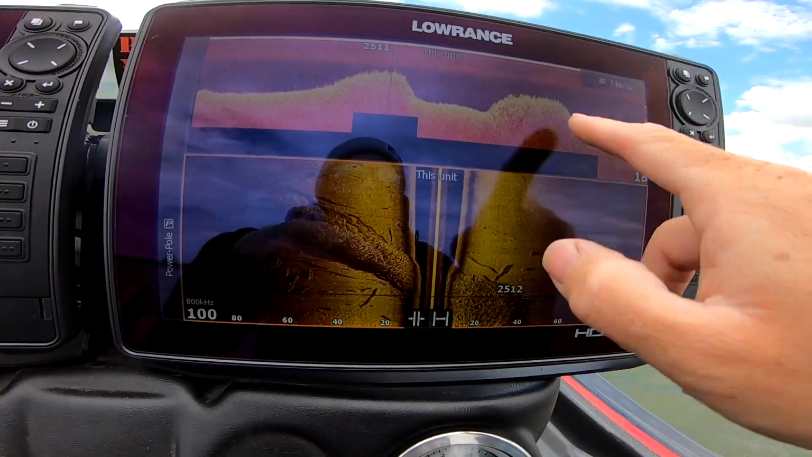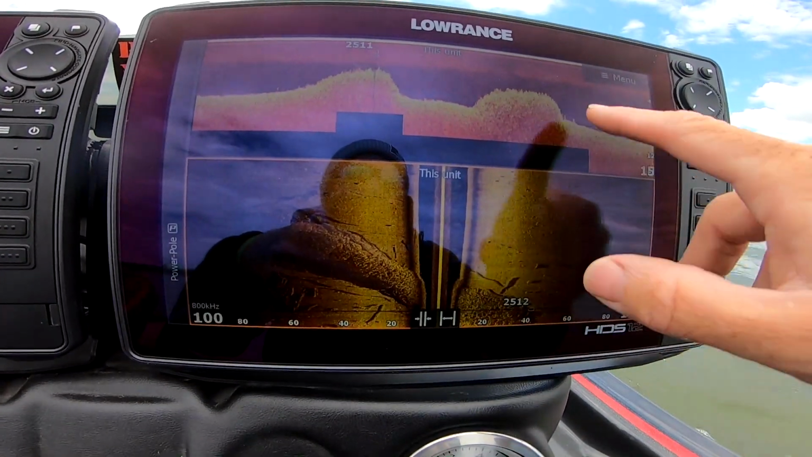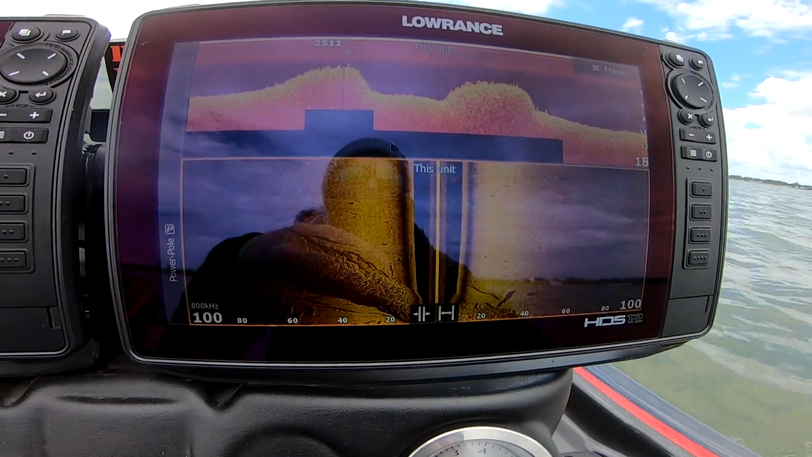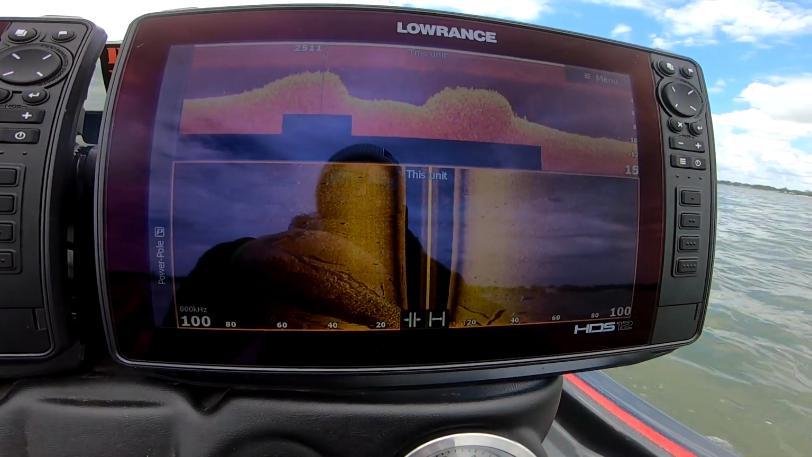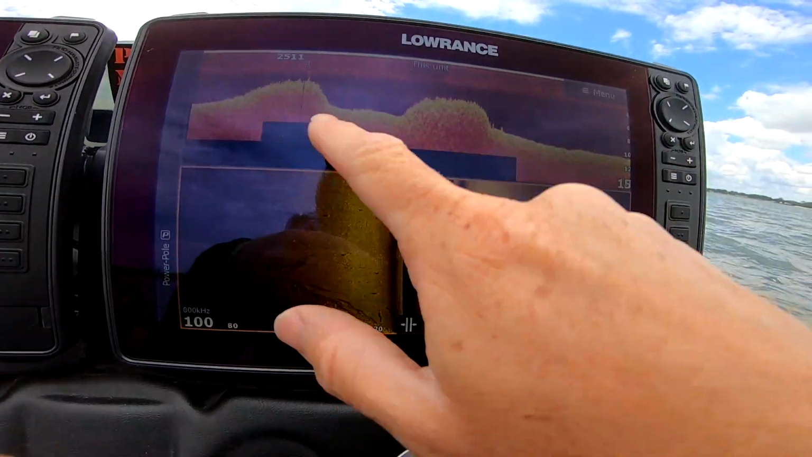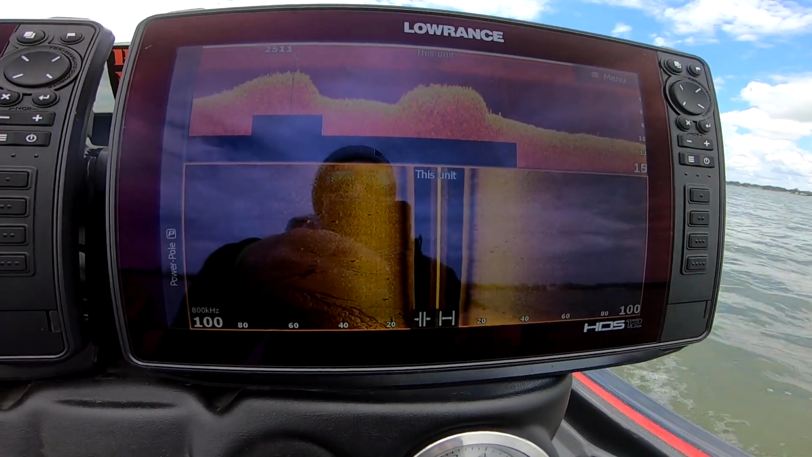You got these two humps here. Drops off into about 10 foot of water. This is gonna be a good spot to start right here. And then you can kind of see as we get away from it, there's really not too much else going on. I mean, there's some laydown, maybe like a tree or something out here, but there's really not too much going on compared to what we've seen back here. So let's turn around there and see if we can catch some fish.